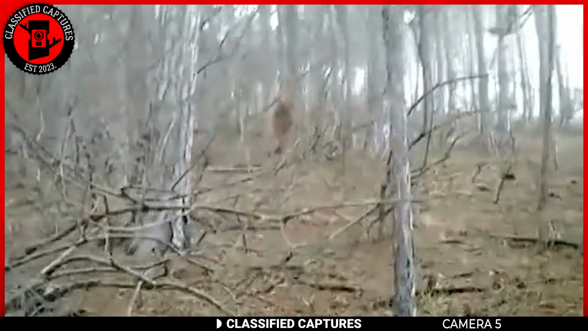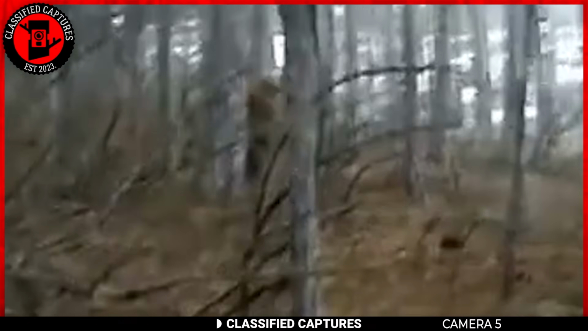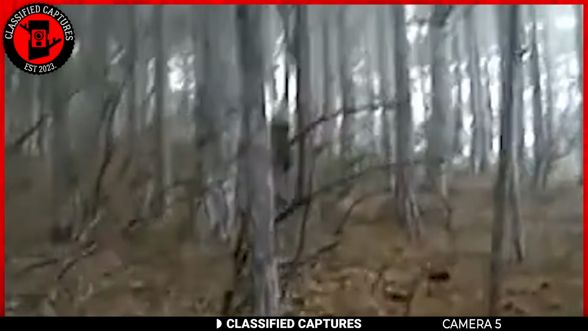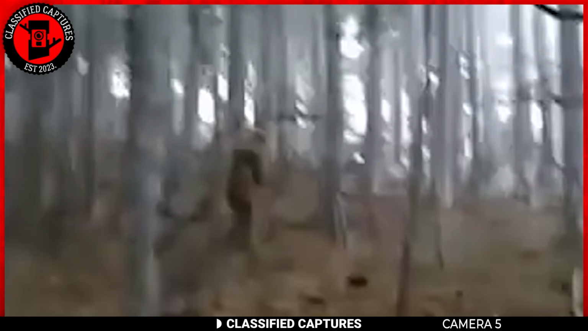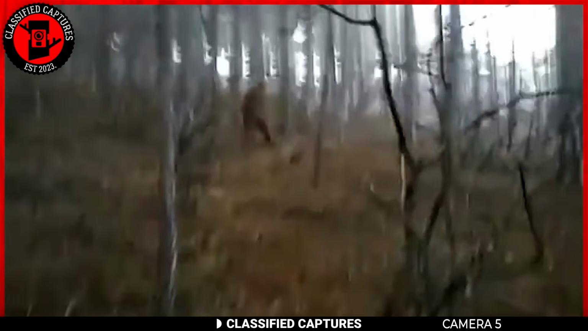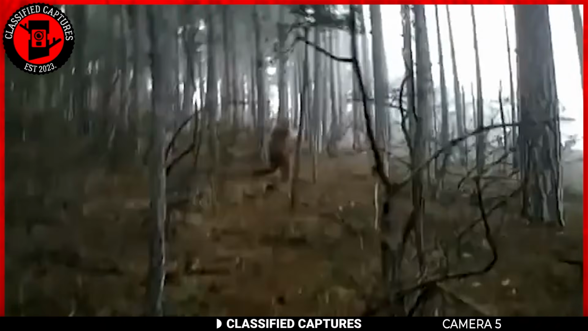Towering height, immense strength, and a covering of dark fur. The long arms and fluid motion are also consistent with previous reports and alleged sightings. Julius argues that this is a person in a costume, but the sheer size and natural movement of the creature makes this explanation less likely.